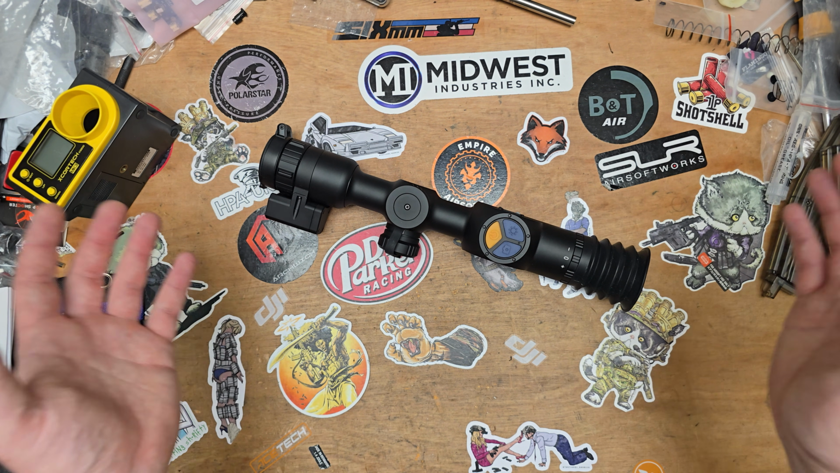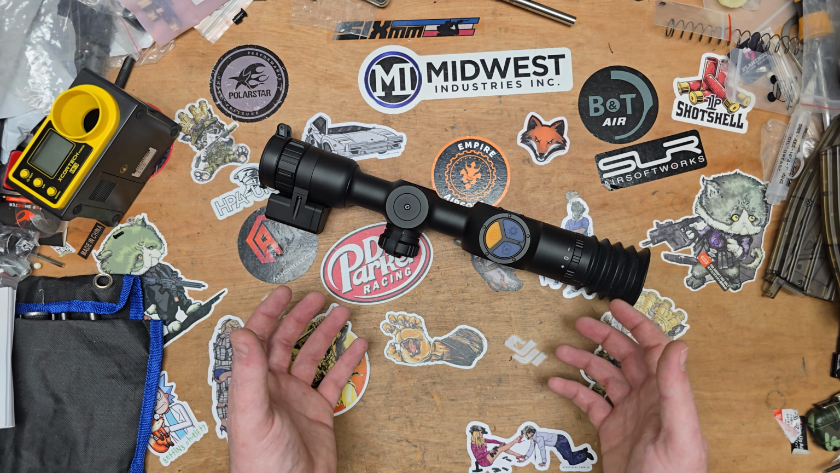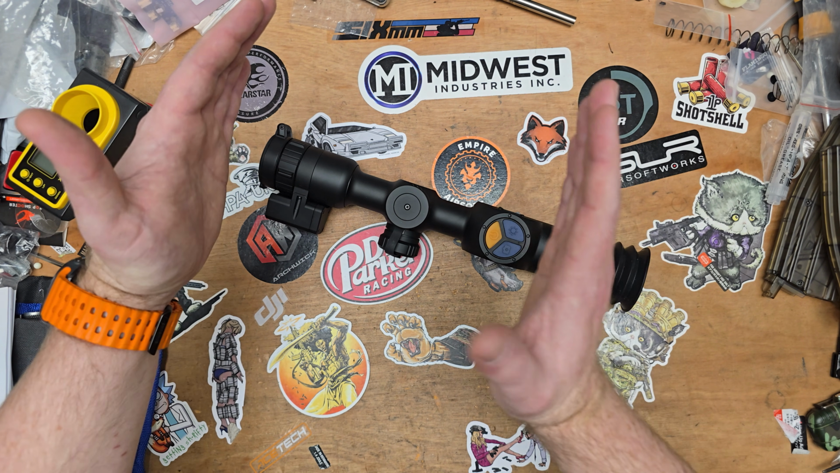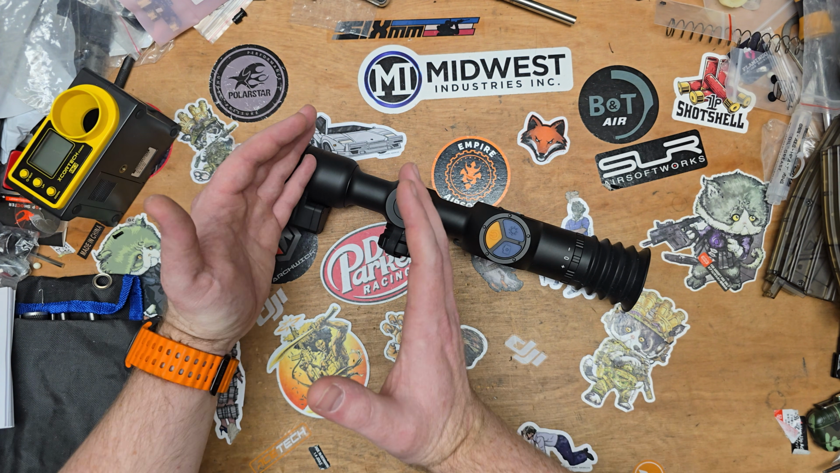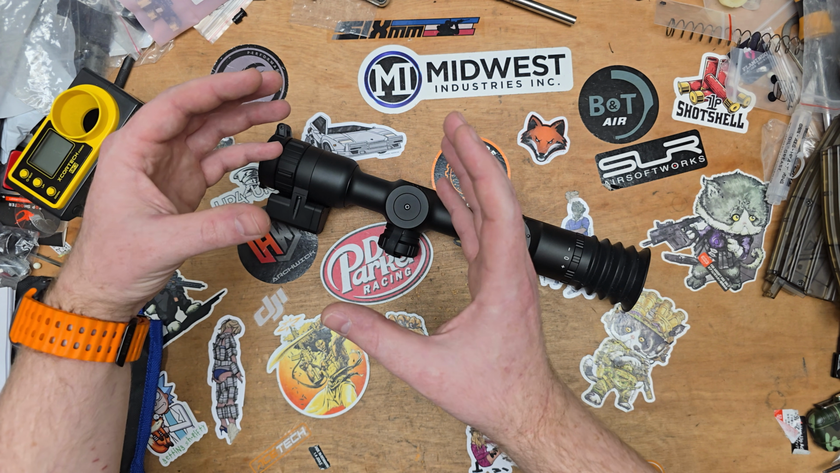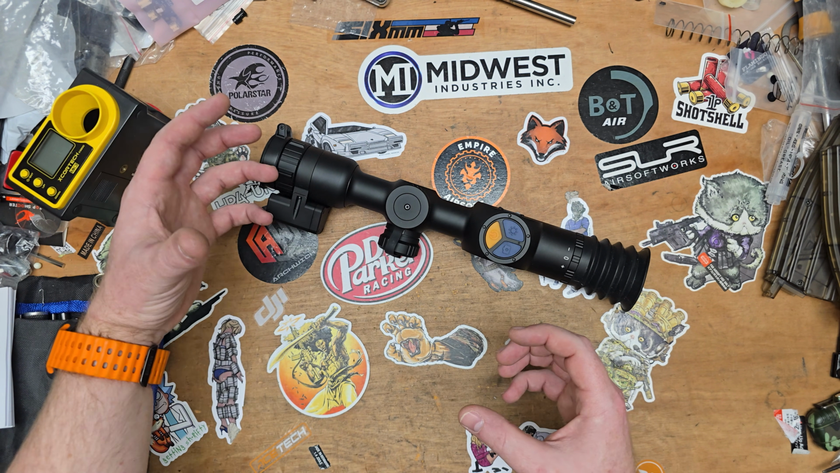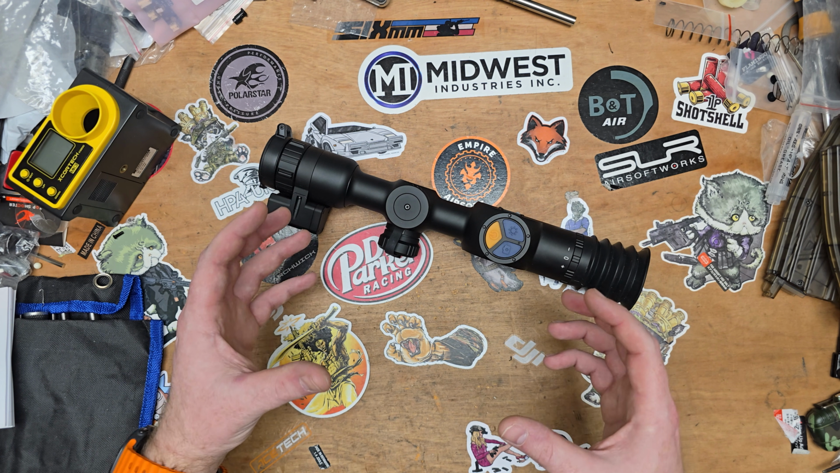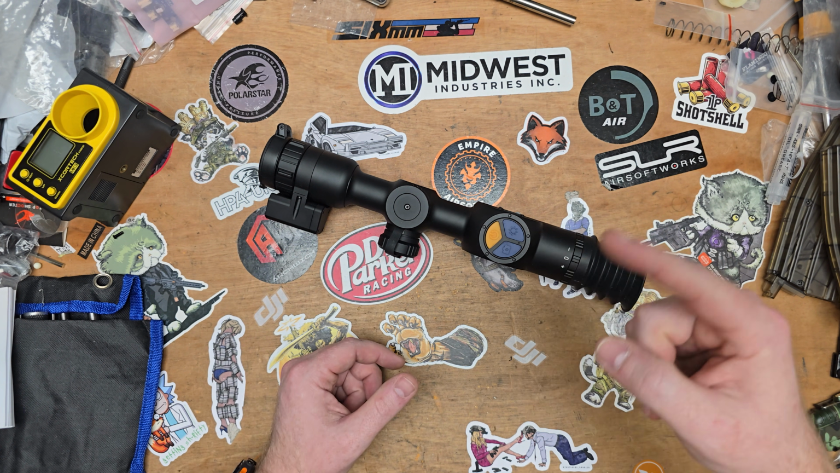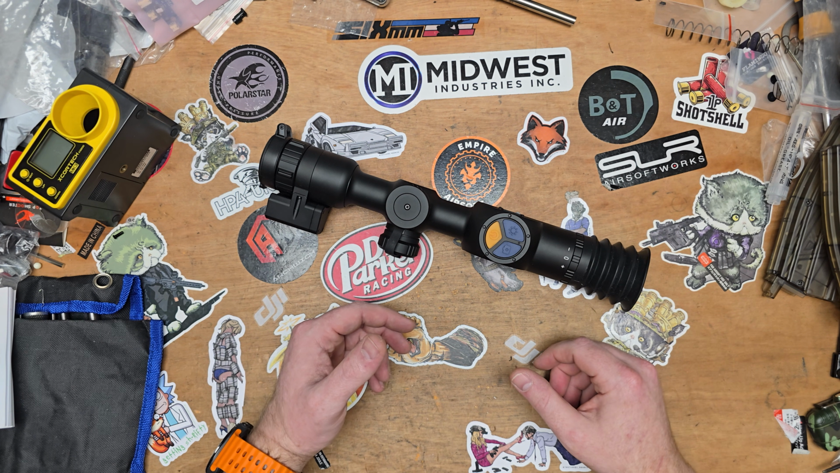And GOYOJO, if you are listening to this video, the most important takeaway: I want this, but in a more CQB or close engagement setup where I have no magnification. I would love if you guys could do something like that and give us something where maybe it's just a screen on the back like other companies have done.